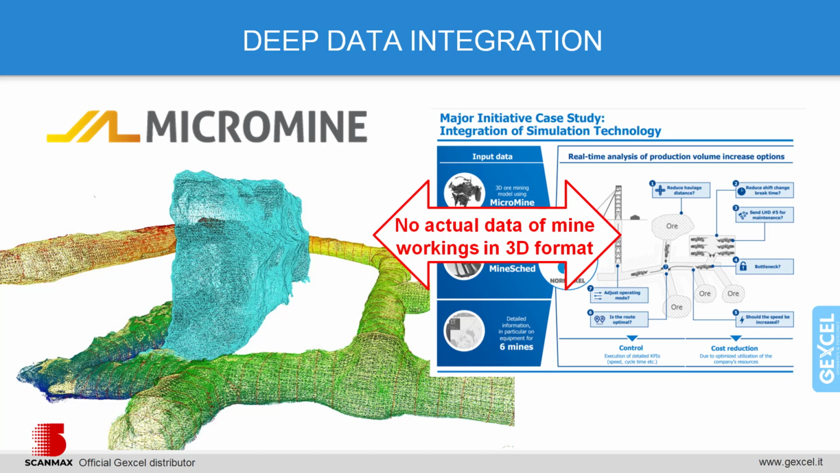This requirement has been fully satisfied by Heron's solution. Thanks to its small size and weight, Heron allows us to get the actual data of the mine workings and cavities with the necessary details, in the shortest possible time.